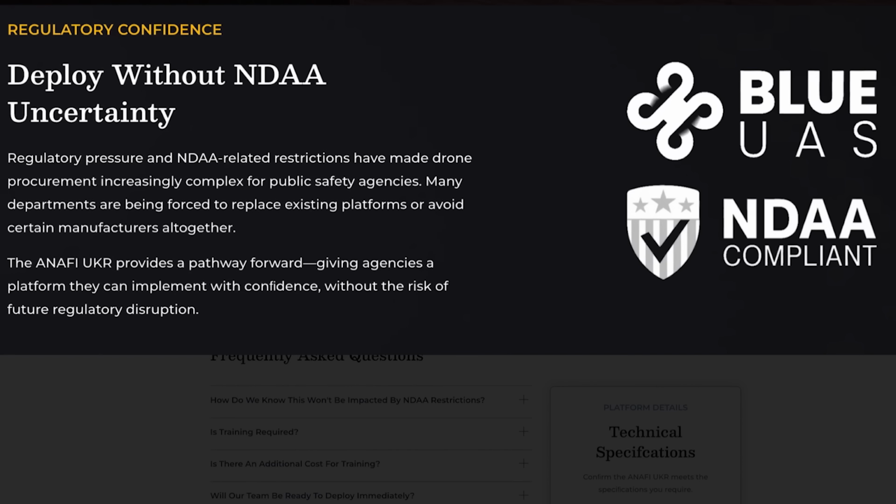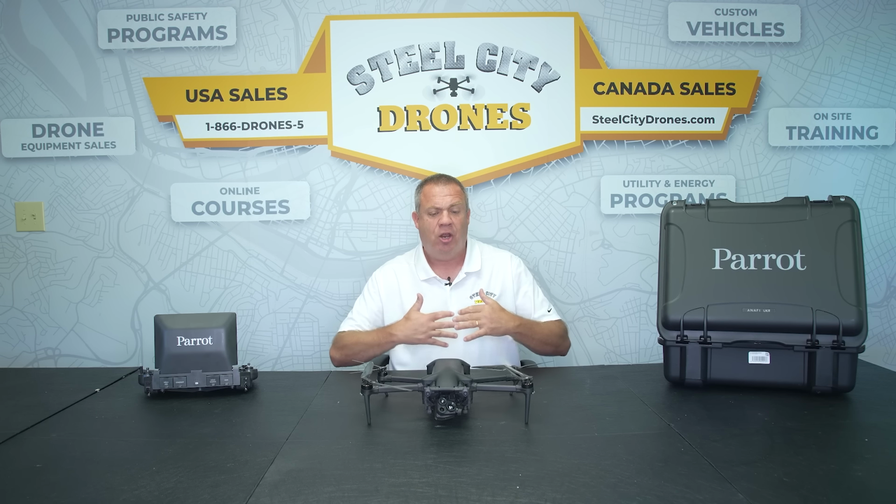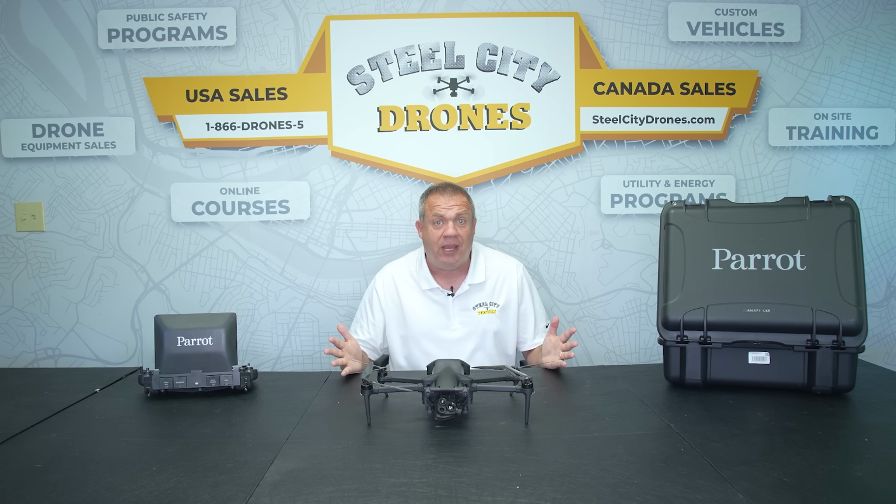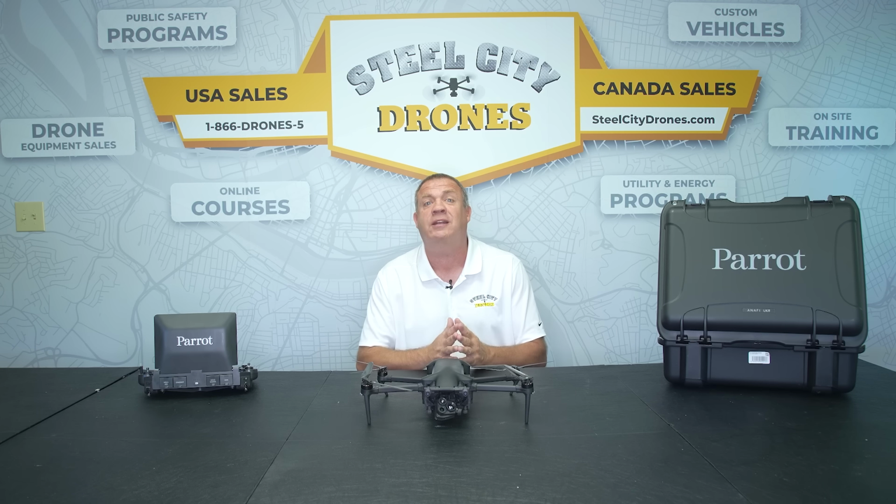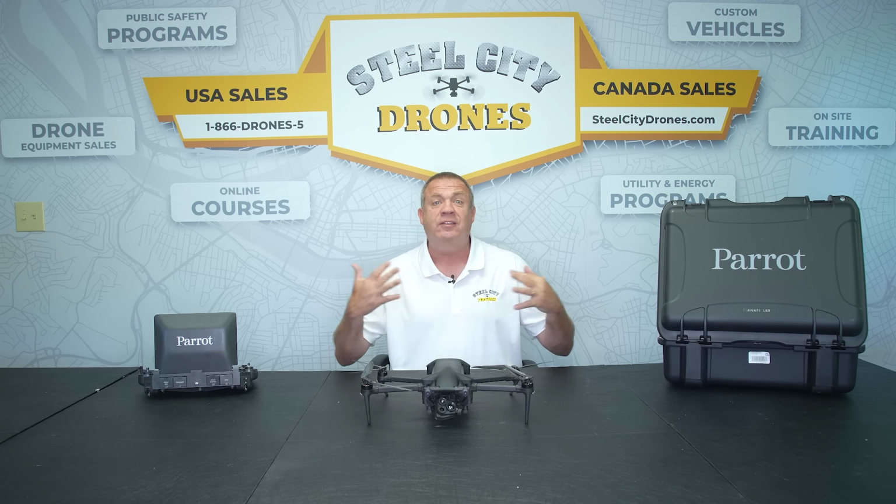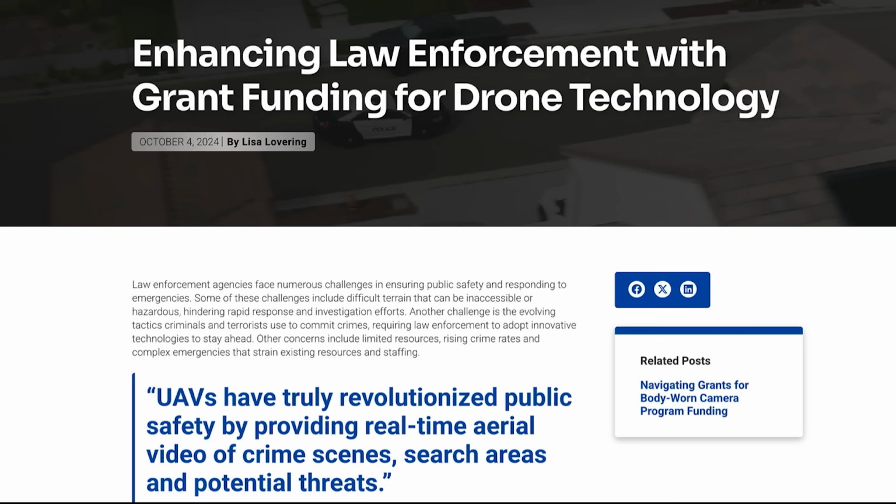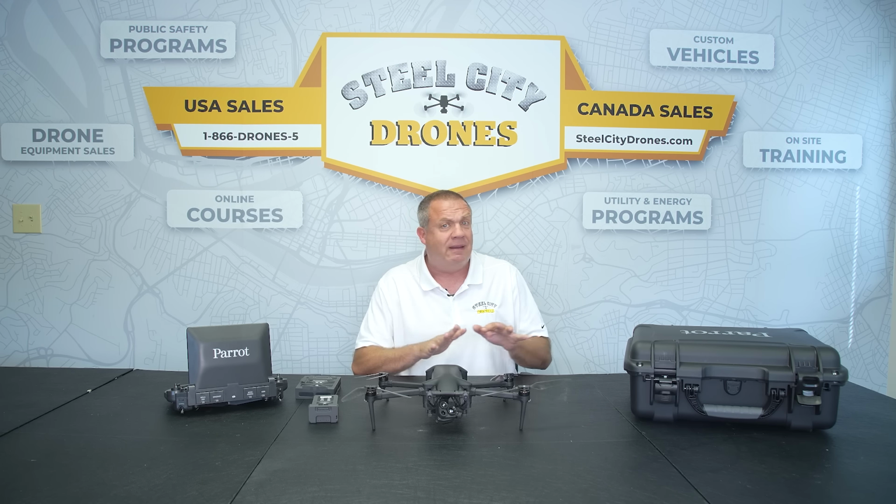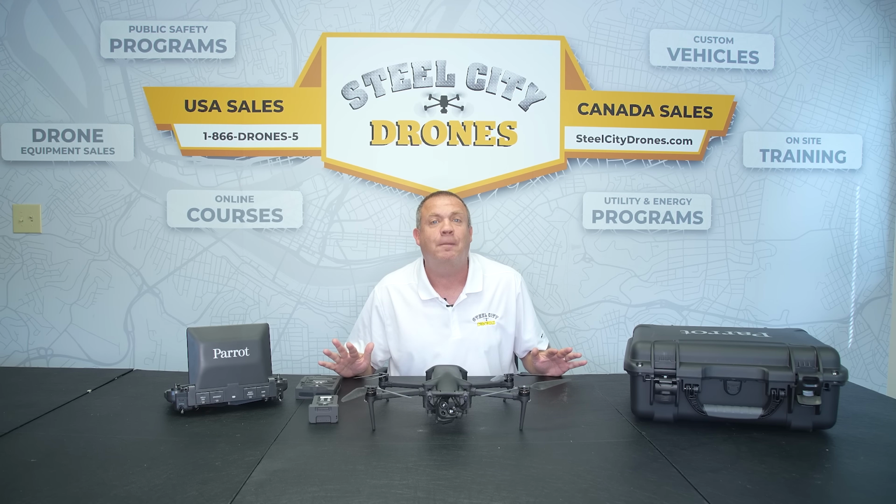This aircraft is made for public safety. We're also going to be able to do some inspection work as well, but it is made primarily for public safety. The ANAFI UKR is a complete blue list NDAA certified drone that is going to not only help us with making sure that we're going to be able to use something in the future without having problems getting it fixed, as well as really opening up funding sources that we're going to get into later. So this drone could not come at a better time.